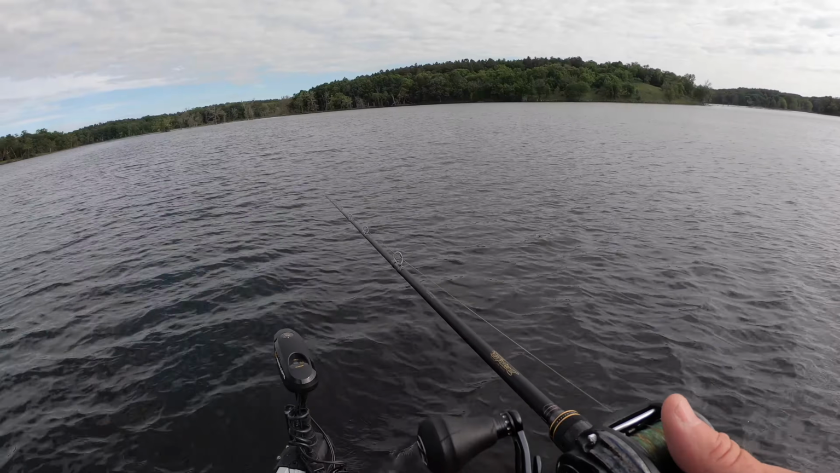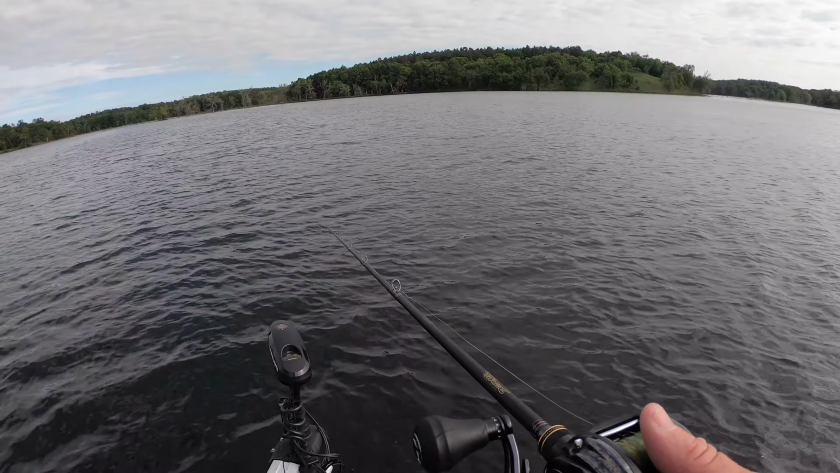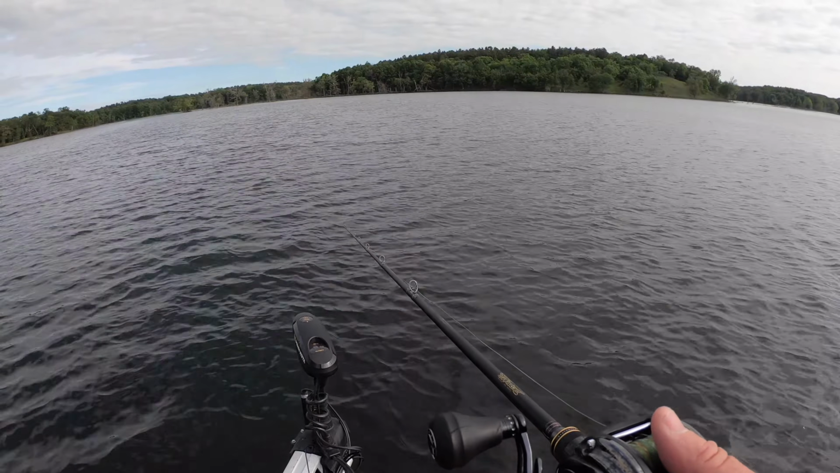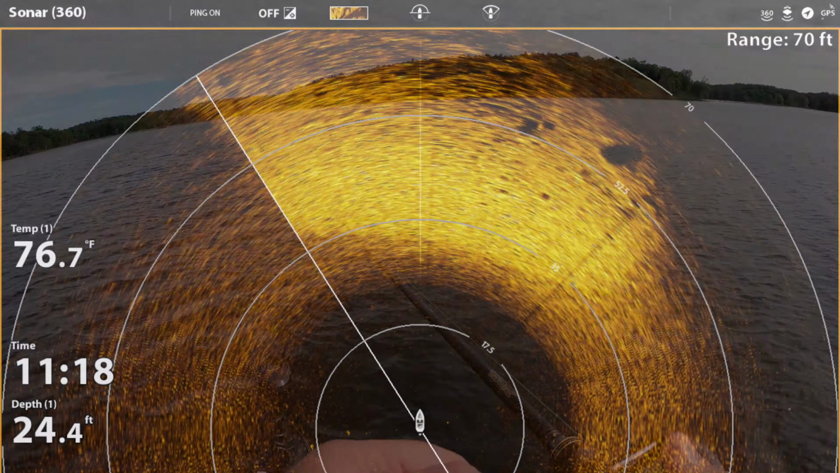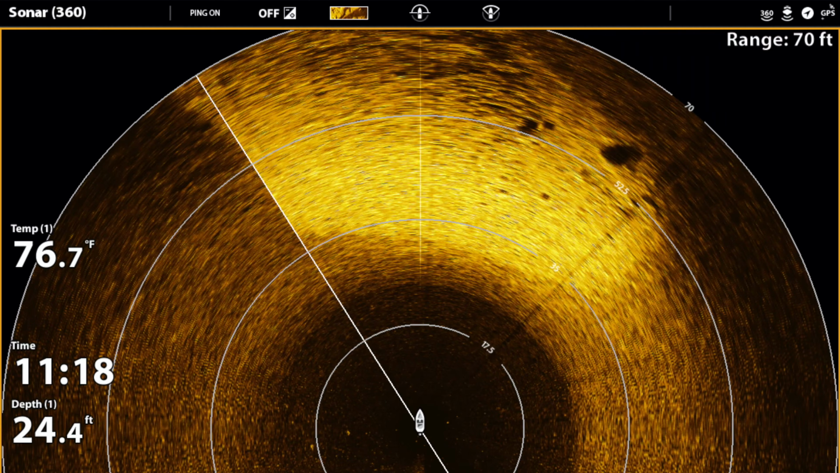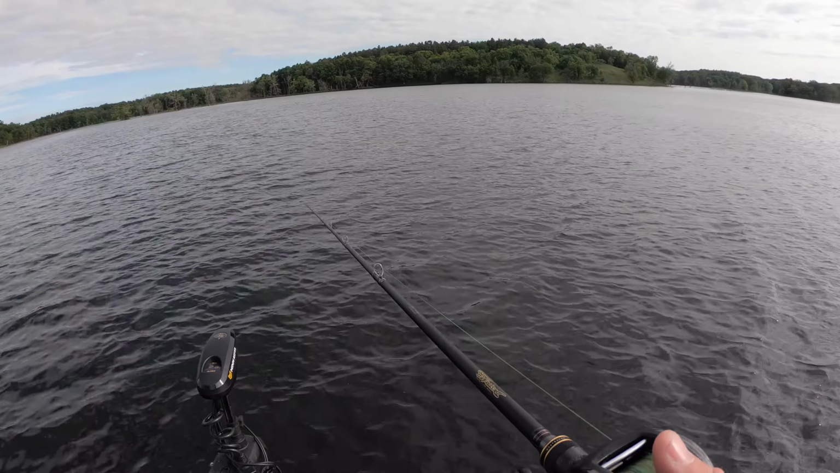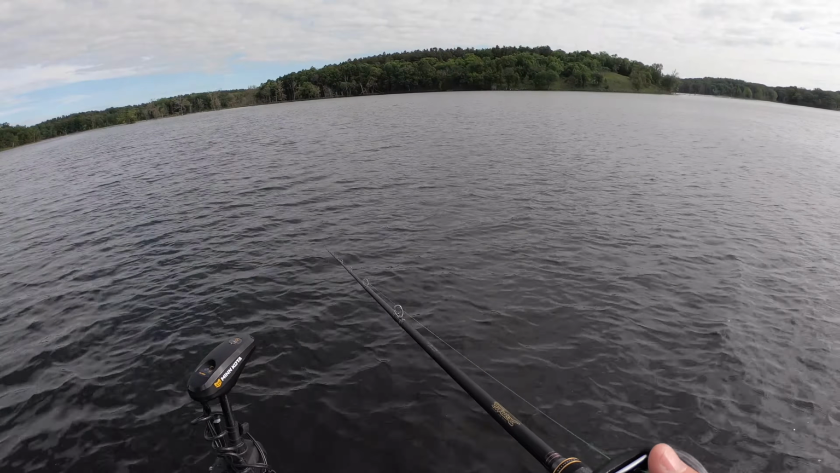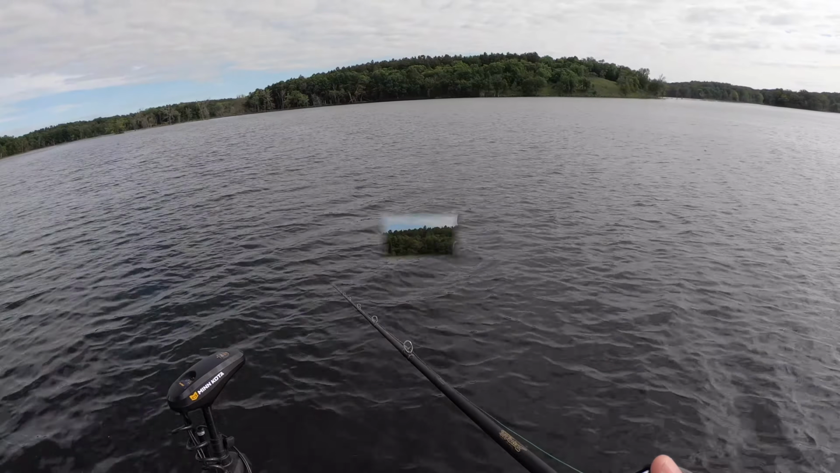Right now I'm just fan casting that gravel patch, and it's pretty wide. I've got the screen on 70 foot and it basically goes from one side to the other, and that's just what we see, the knob in front of us, and it gets a little bit bigger as we go up. So by sitting here in the same spot, we can really dissect that piece of cover without even moving.